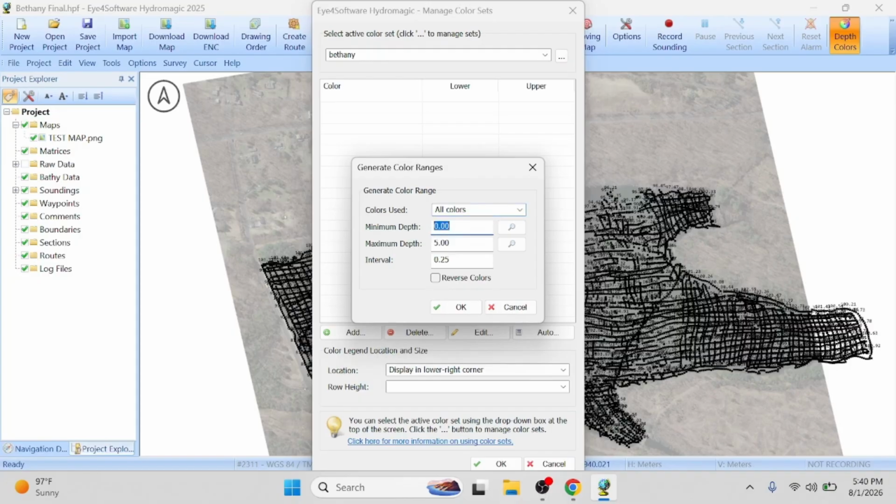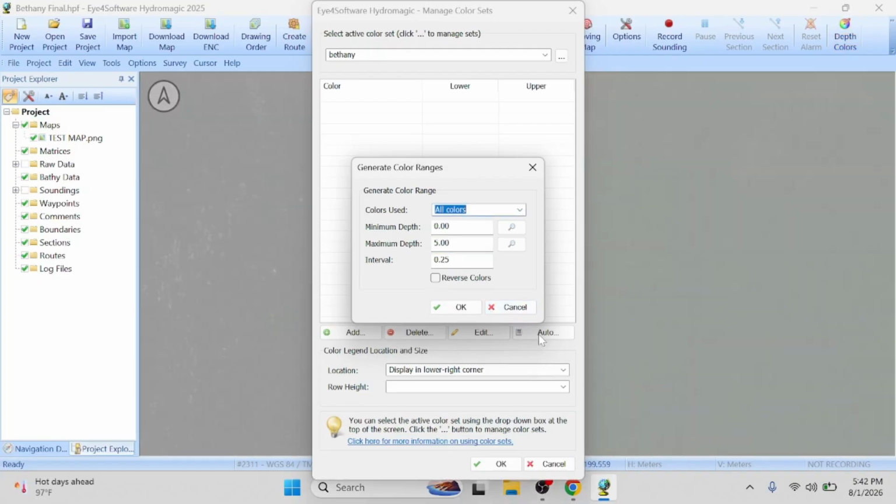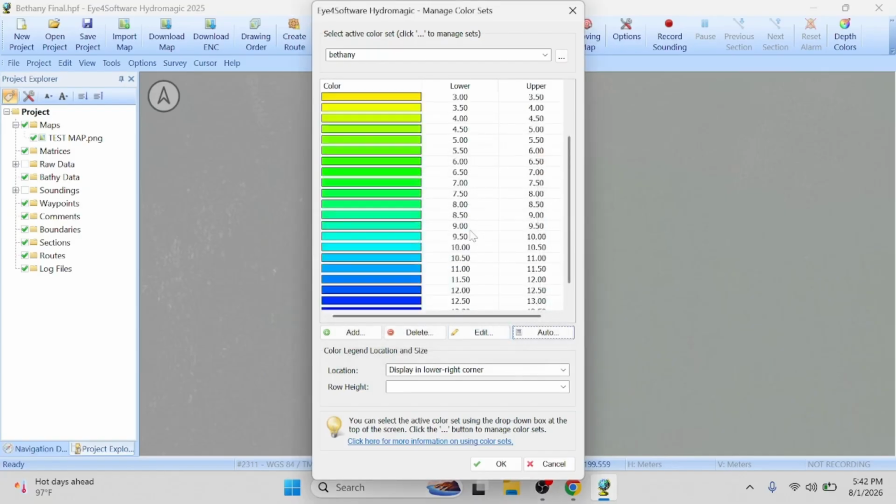Then we'll see minimum depth. You could start at 0. There's nothing wrong with that. Maximum depth, if I was looking correctly before, there was like 12, 13, so let's just say 14 meters max. Minimum depth is 0, maximum depth 14. Let's do an interval of every 0.5 meter and see what happens. We have a lot of color.